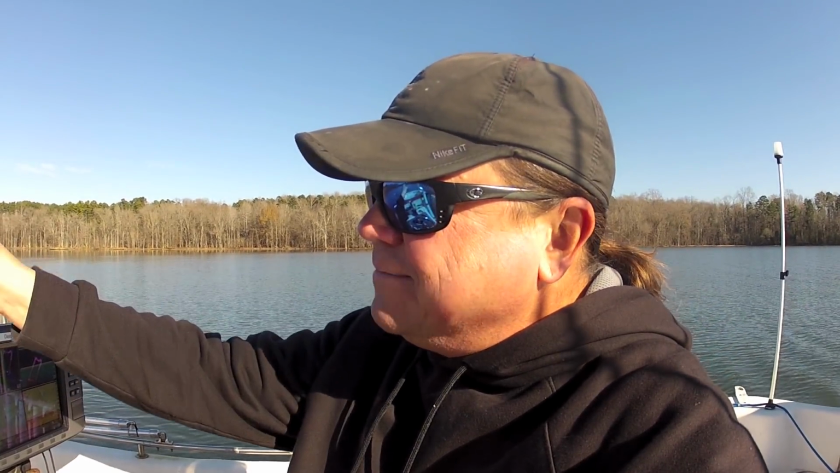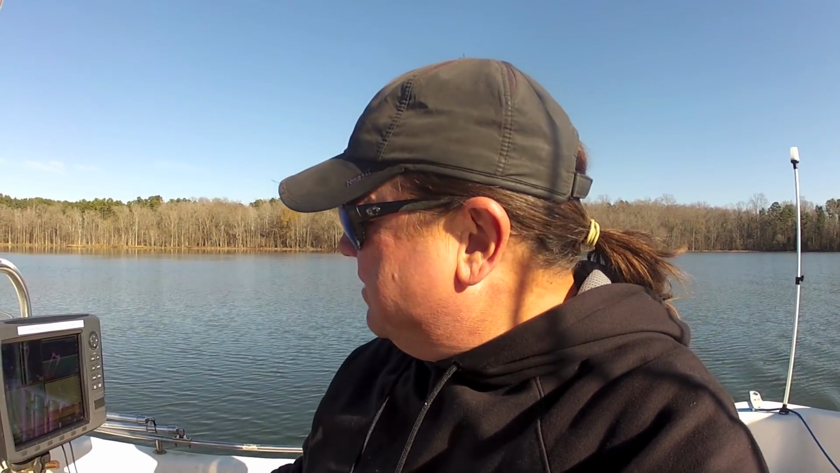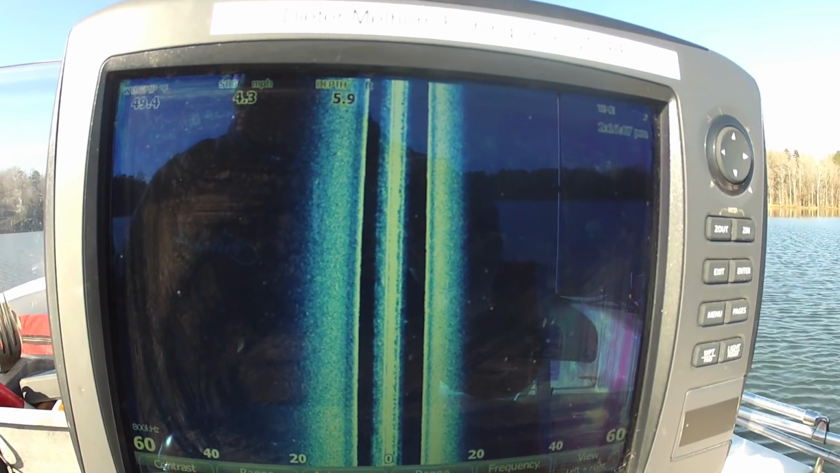And I noticed up ahead, I see some birds sitting on the stump up there sticking out of the water. So I don't know exactly what that means. There could be fish in here. I don't know. I am not seeing much at all on the side scan or the sonar.